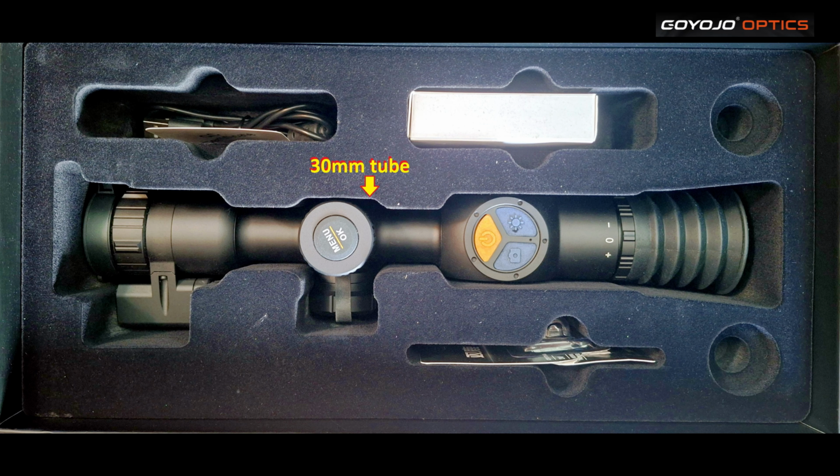So as you can see in the box, you've basically got your scope, which has got a 30mm tube. It comes with a CR123A battery, and there's also an 18650 internal battery in it. So this one works very similar to the One Leaf NV400. You've got an external and an internal. Battery life on that is between 7 and 9 hours.